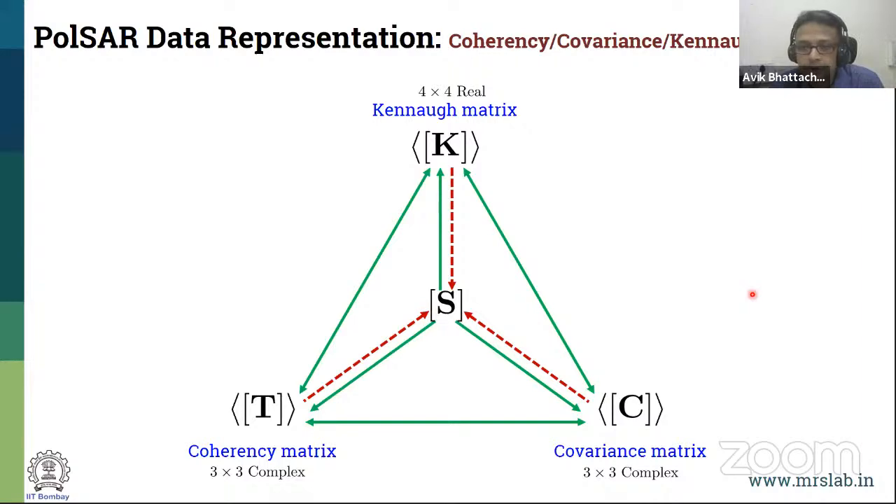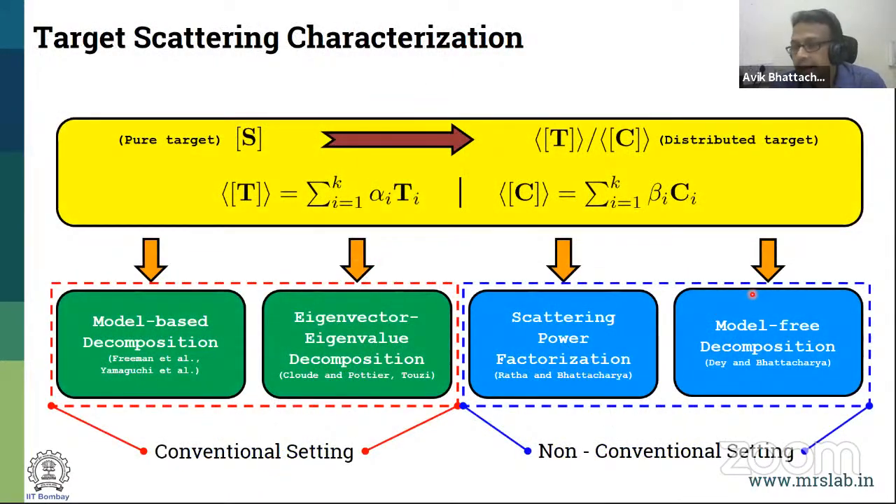Now, moving from here, target characterization. The idea is that you have the representation, but now you want to break it up into constituents in which each of these constituents has some physical meaning.